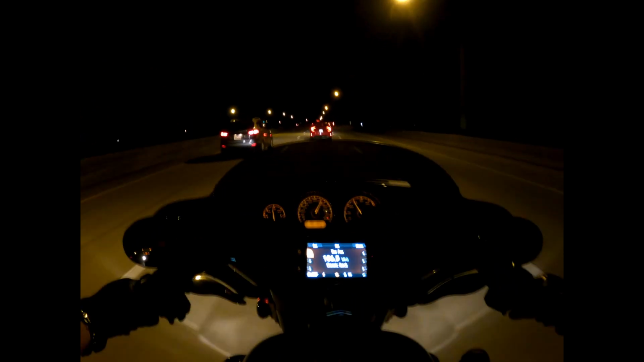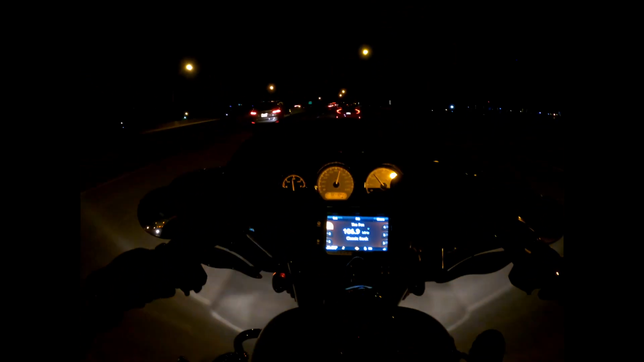Jaunt down the interstate here. Let me get back to the city a little bit. Oh, there's some lightning off in the distance. Looks like we got some lightning coming from this direction now too. Chesapeake Bay is just behind us now.